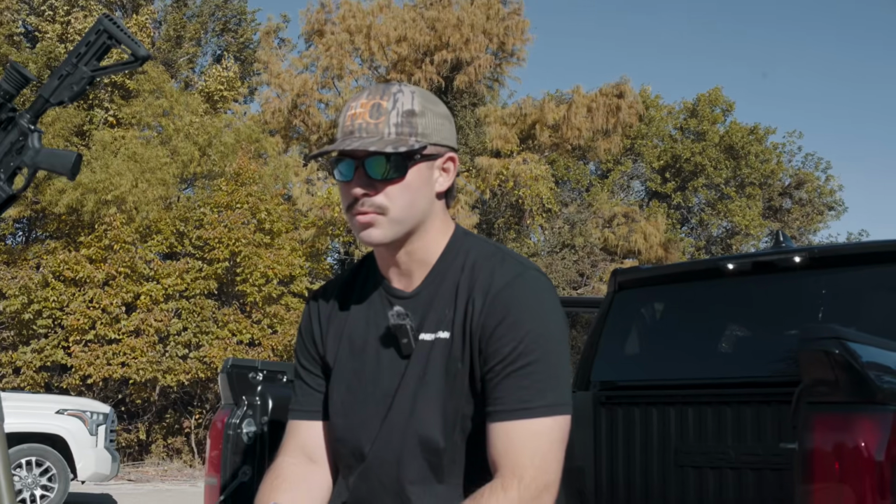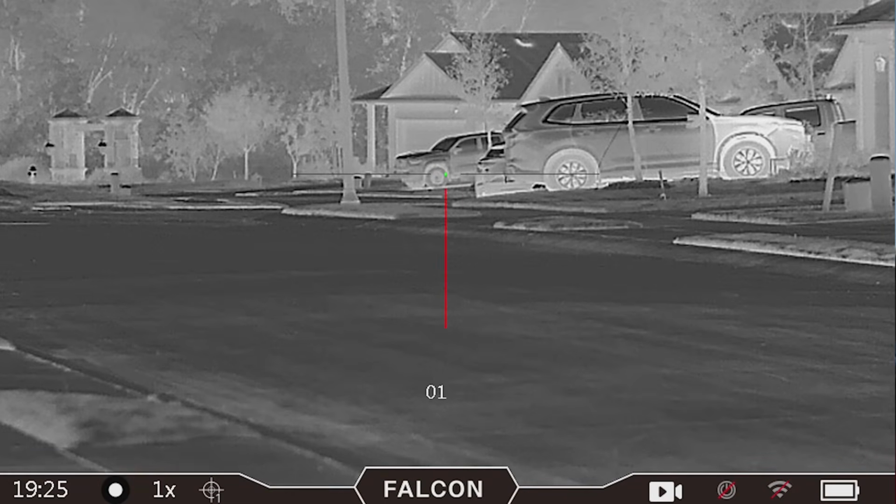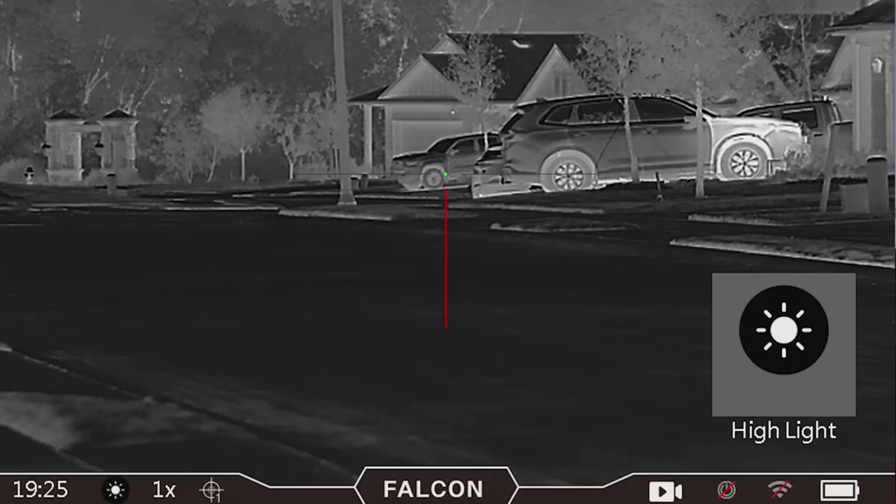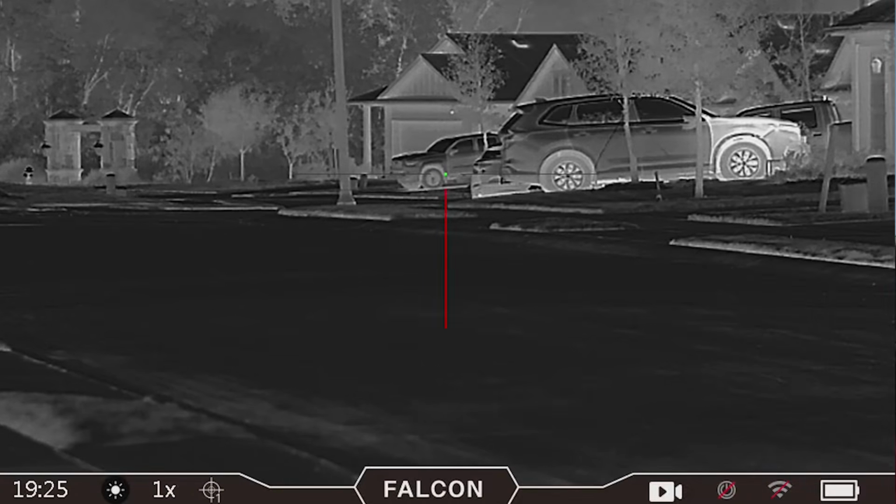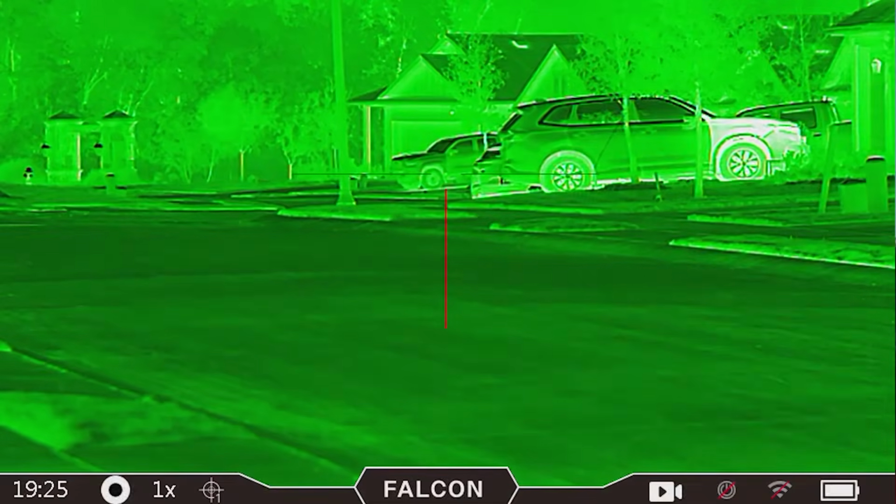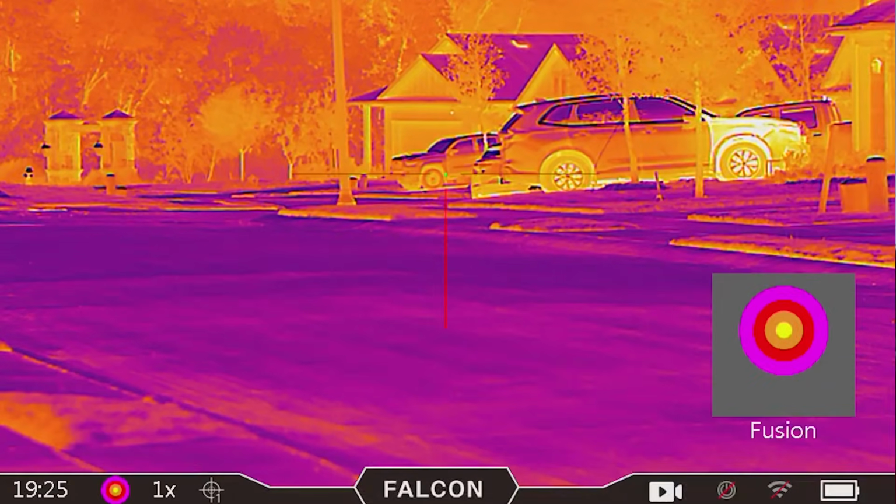All right, so just going through the basic functions. Every thermal has different settings that you can run. With this one, you have white hot, you have your highlight, which basically dims all the background and enhances the heat signature. You have your black hot. You have your low light, which is kind of like a night vision green light, where everything is a little bit brighter green, heat signatures included. And then you have your multicolor, where everything that's cool is a bluish purple, and your heat signature is a whitish orange.